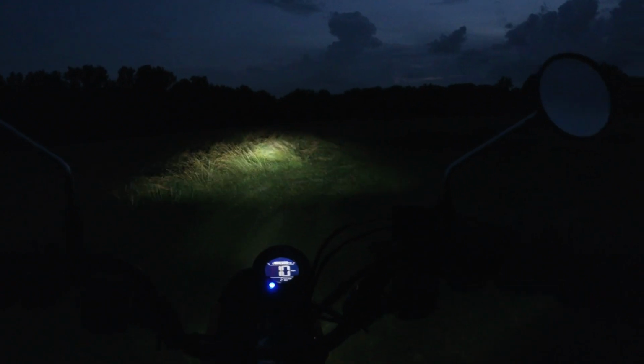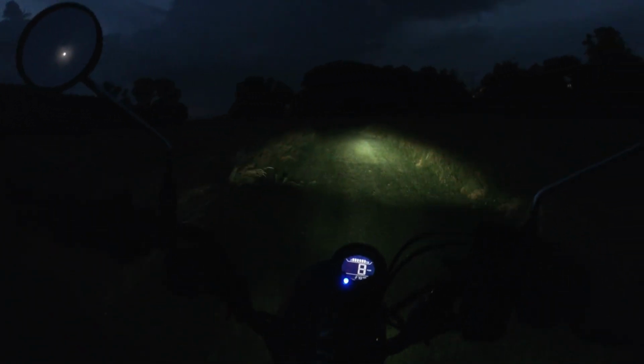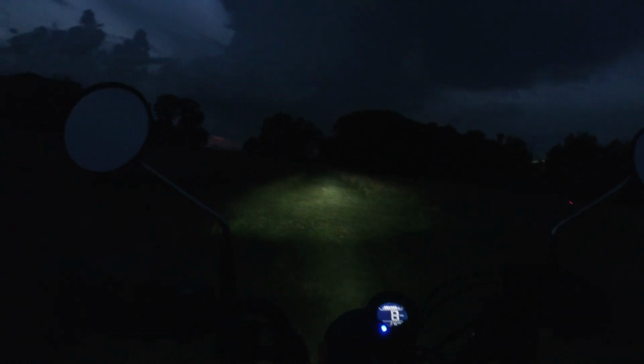Depending on how much light there is here, there is a trail, and that was just a cop. I did not intend to do that, knowing that was a cop. Oops.